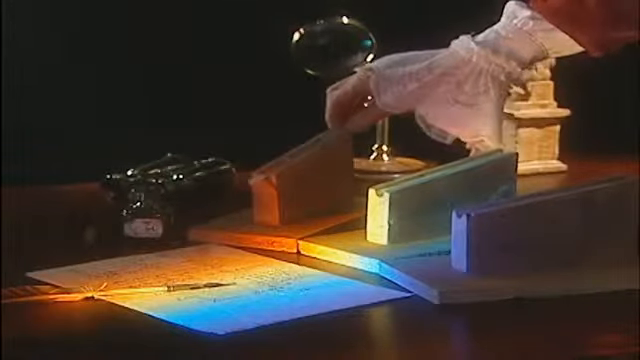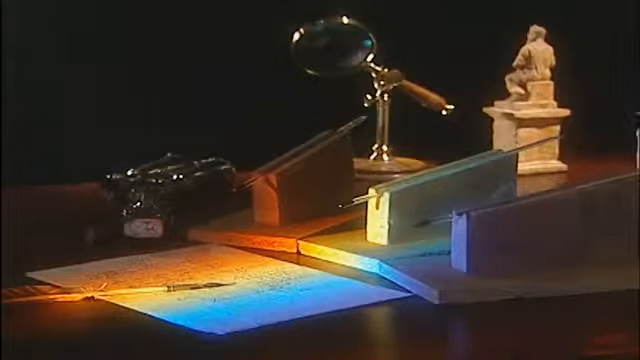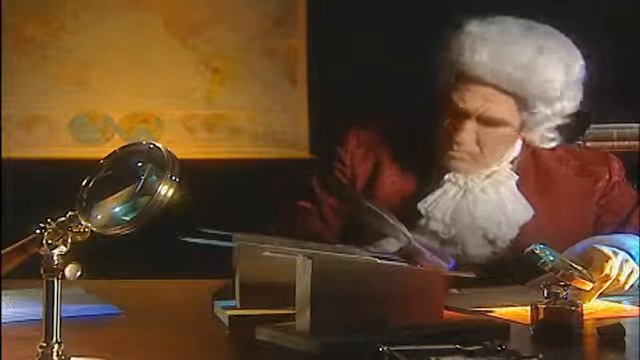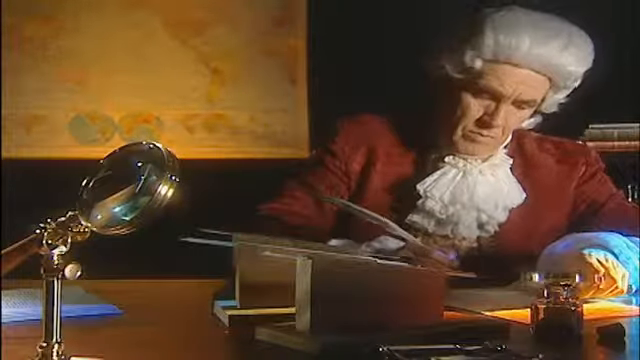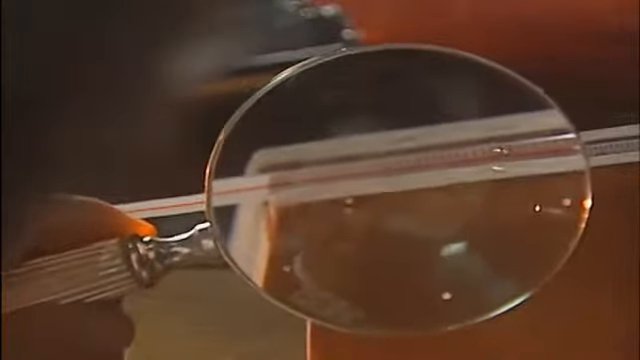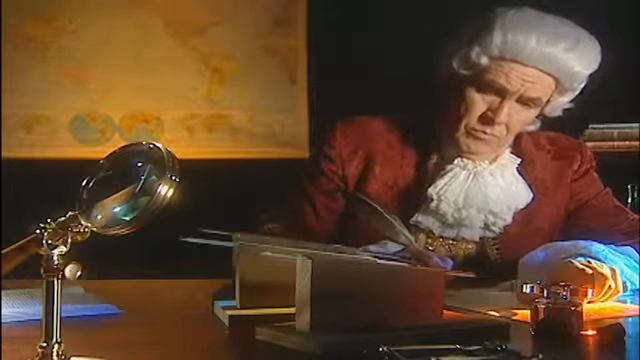Herschel used 3 thermometers with blackened bulbs for each color of the spectrum. As he measured the individual temperatures of the violet, blue, green, yellow, orange, and red light, he noticed that all of the colors had temperatures higher than the controls. Moreover, he found that the temperatures of the colors increased from the violet to the red part of the spectrum.